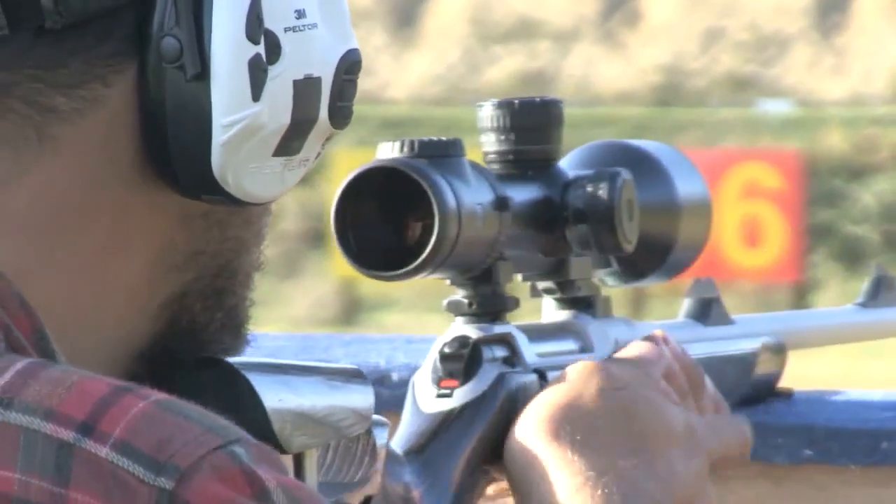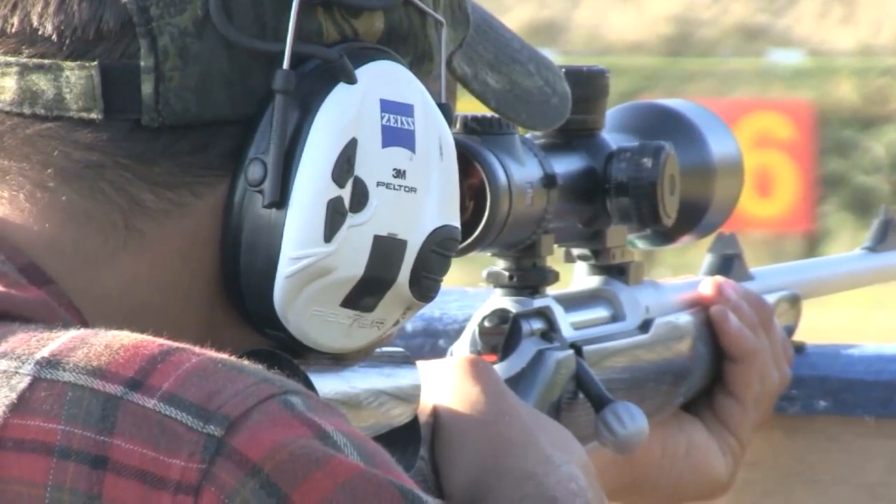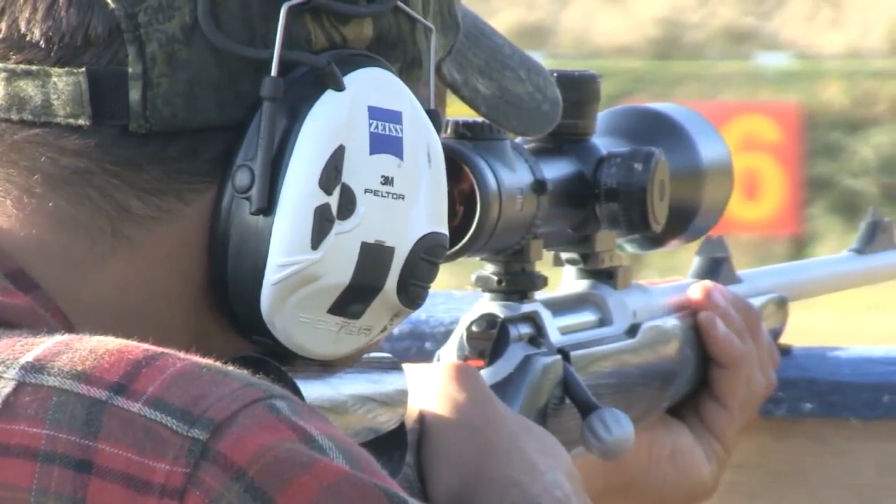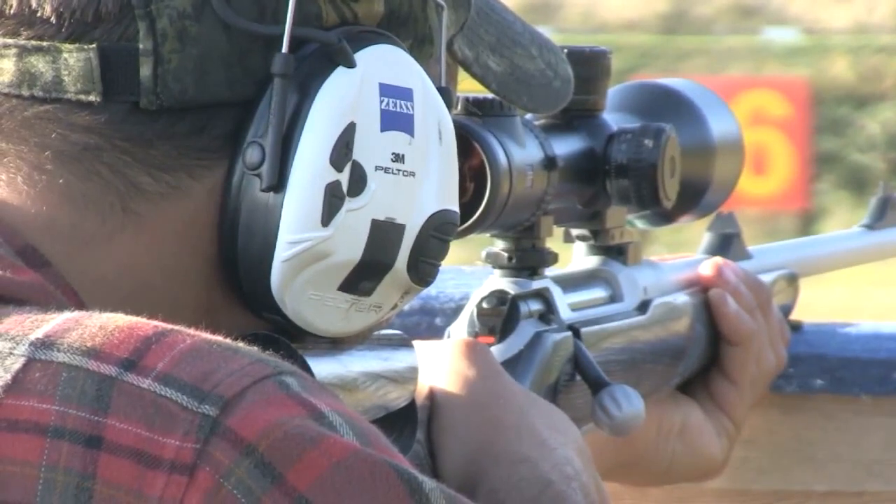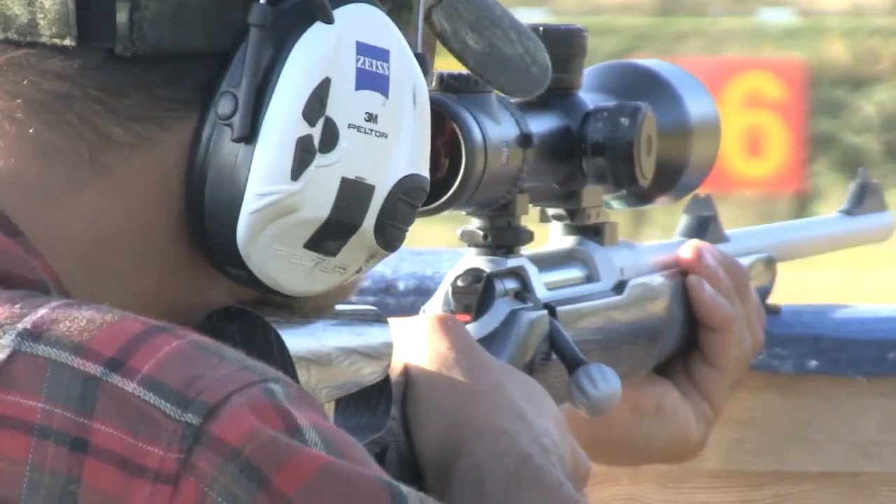In the meantime, here's what a company like Zawa gets out of a gig like this. So the point of being here is just getting all our new products out into the field and get them tested by the hunting journalists. I mean, it's always better to just test the rifles and the gear just while hunting and not in a laboratory or somewhere.